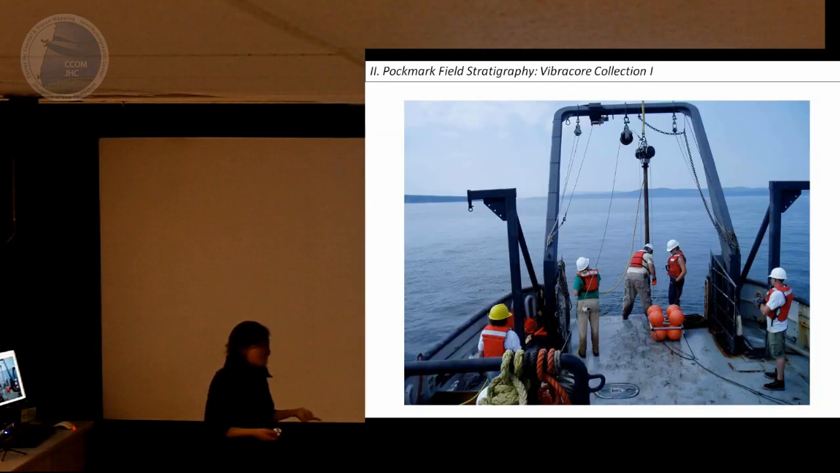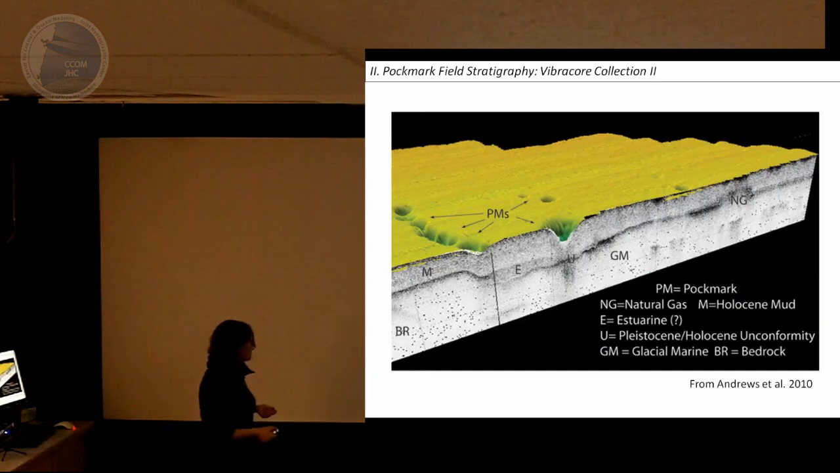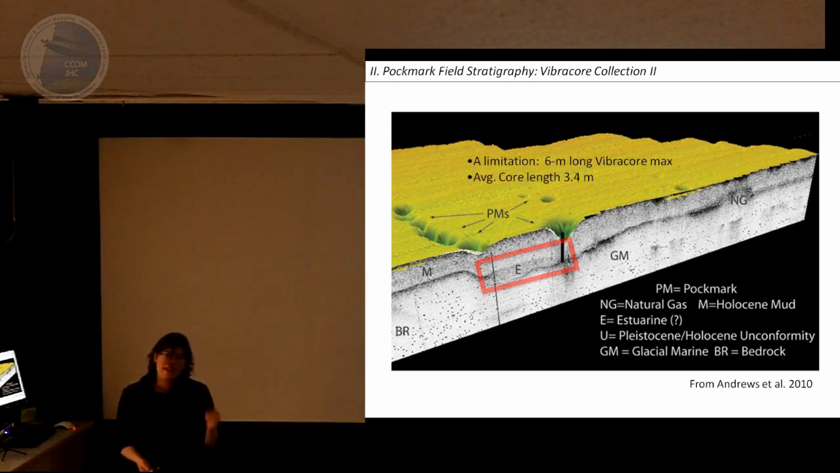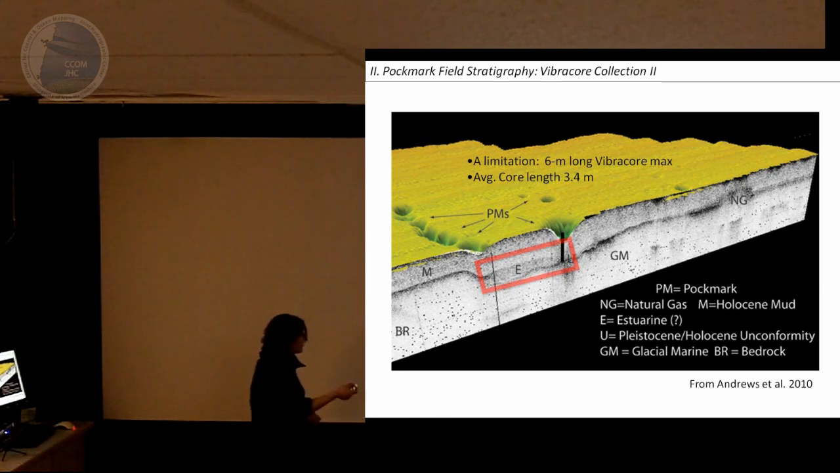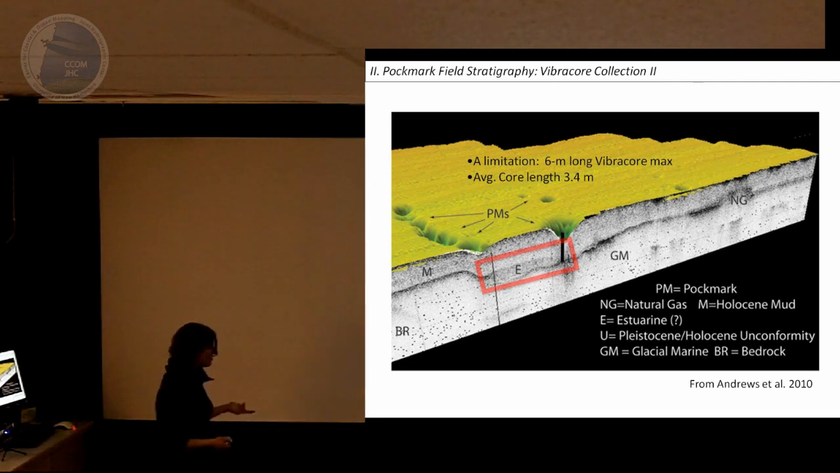To test that hypothesis, we went out with vibrocores in the area. So again, looking at the stratigraphy, here is the layer that we would like to hit. But vibrocores are only going to be a maximum of 6 meters in length, and generally ours were even shorter than that, depending on what we would hit. If we hit the unconformity, which is very coarse-grained, we had an average vibrocore length of 3.4 meters. So it was unlikely that we actually intersected that unit with our surveys.